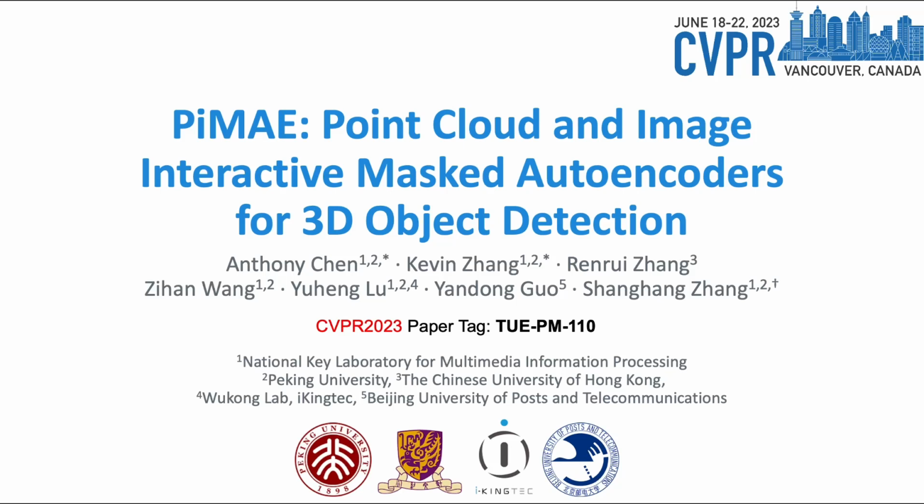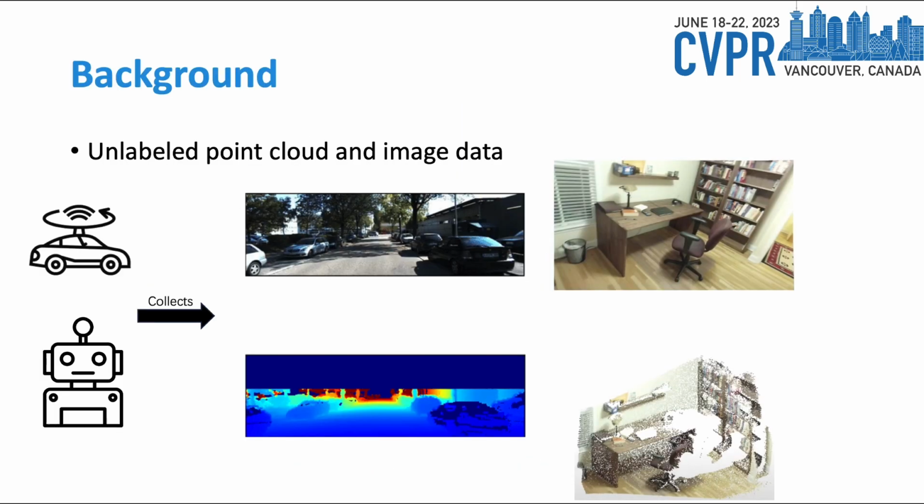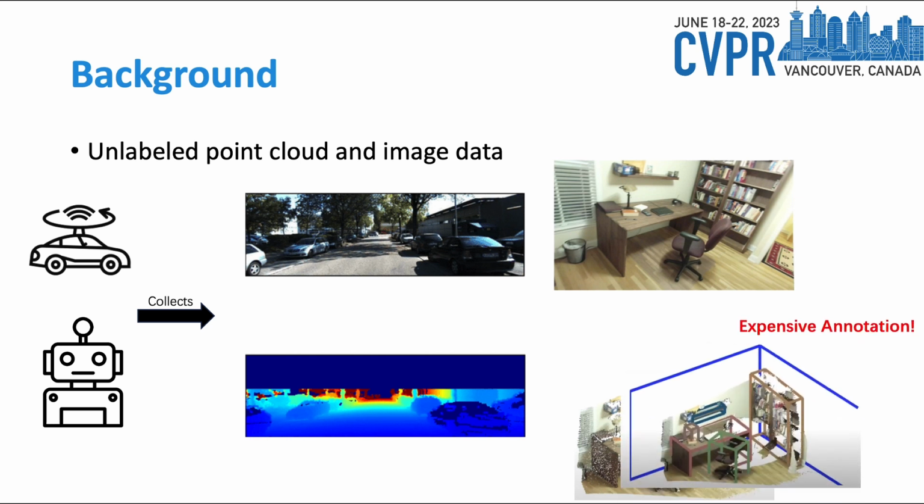I am very excited to present our work at CVPR 2023. Our title is PiMAE, Point Cloud and Image Interactive Mask Autoencoders for 3D Object Detection. In real-world scenes like autonomous driving and robotics, these agents usually collect image and point cloud data using RGBD sensors for visual perception. Yet, it's quite expensive to annotate enough 3D data to train a good agent.